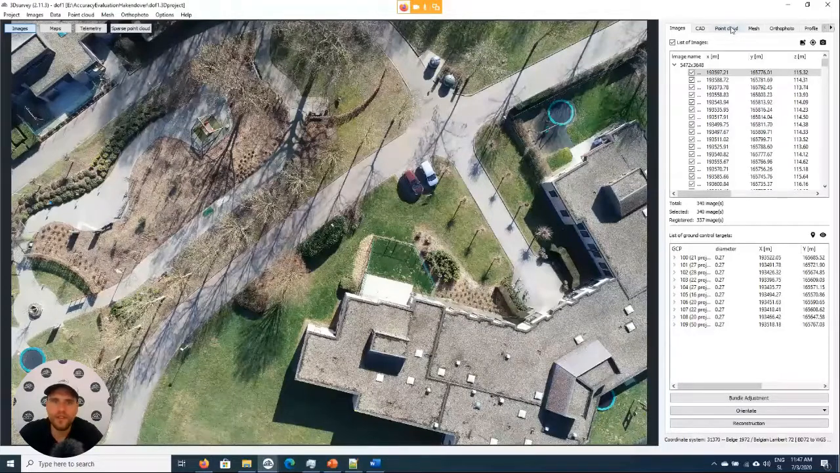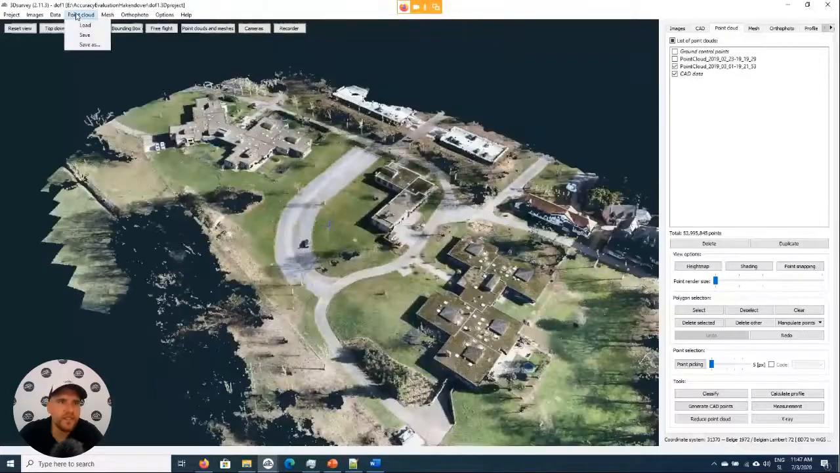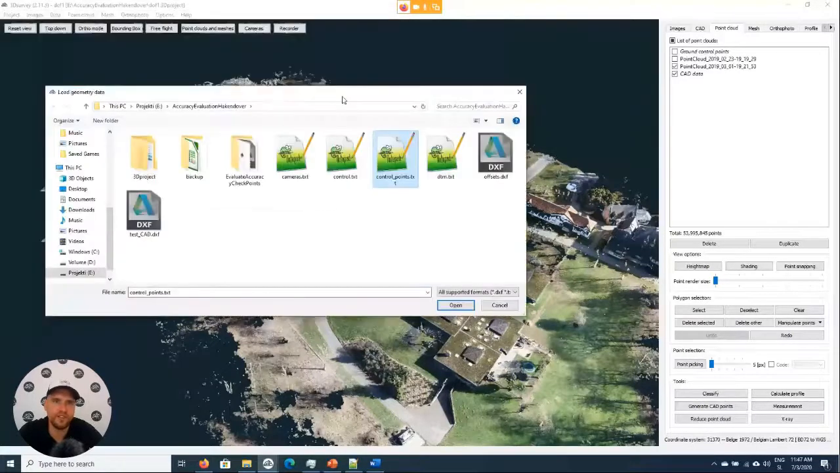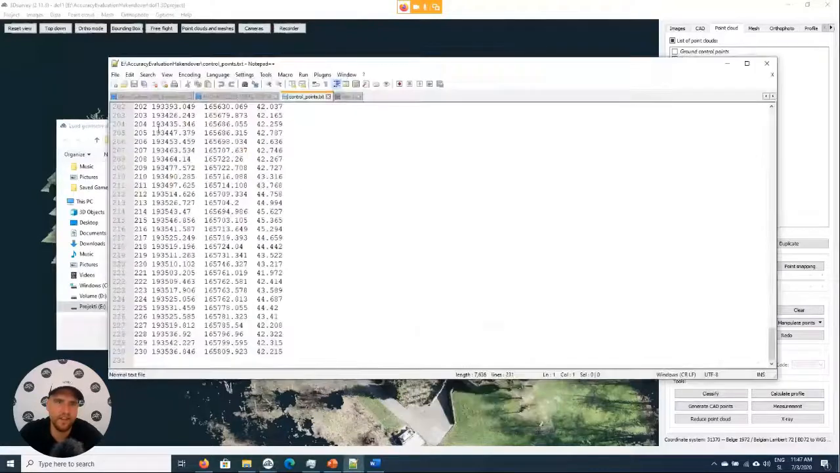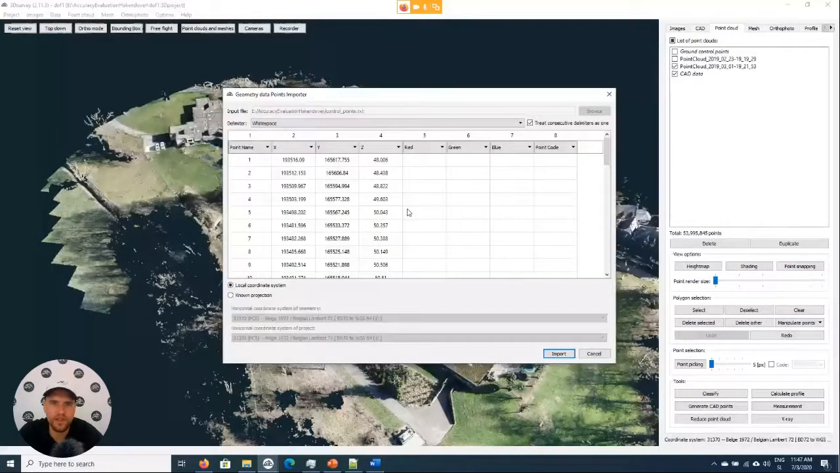So here is her point cloud. So what she did is she measured, so one of the very good functions of 3D survey, you can do this trick. You use a load cat and then you just select a txt file. So in this txt file, we have some point name, x, y, z coordinates. Load this one in, import.